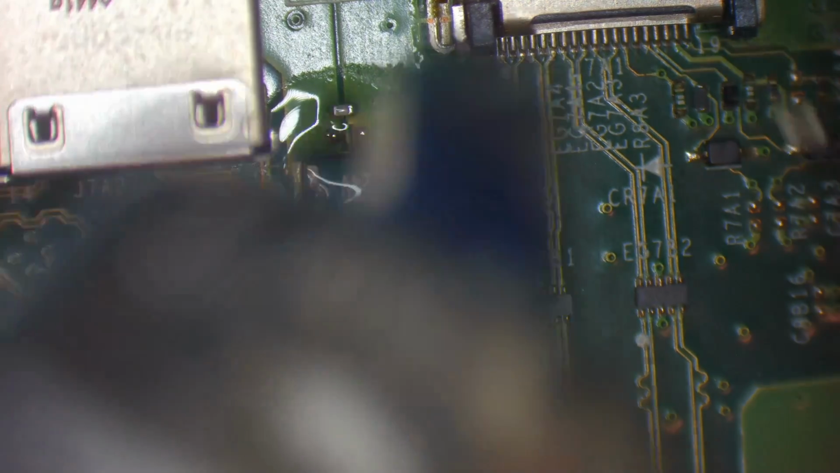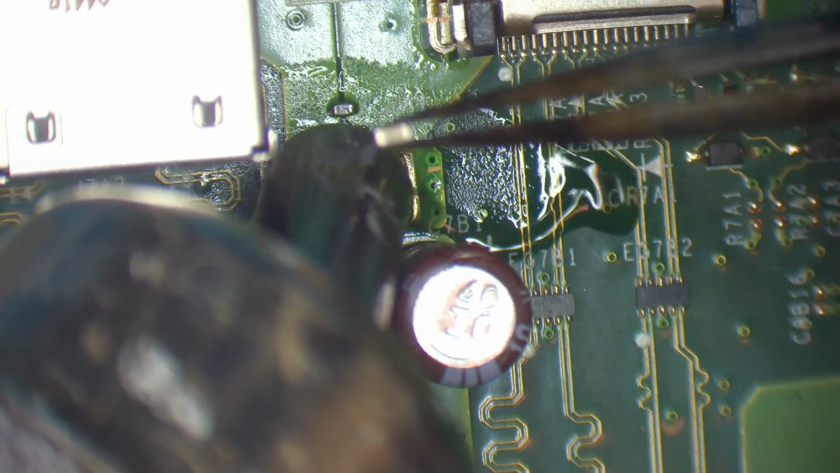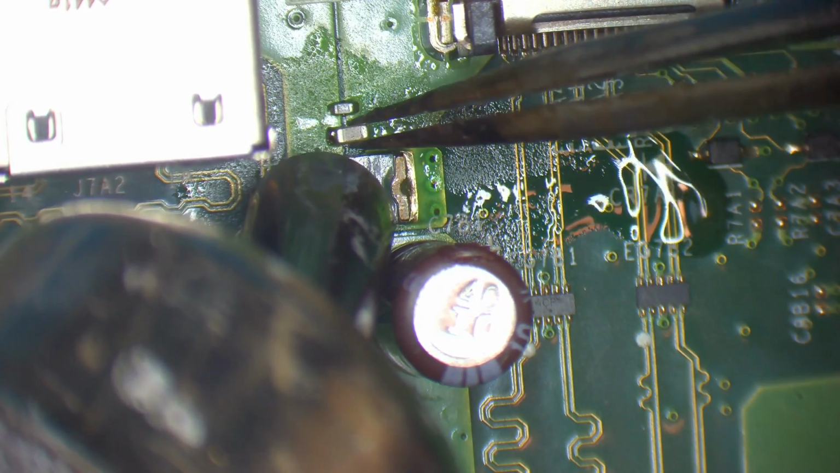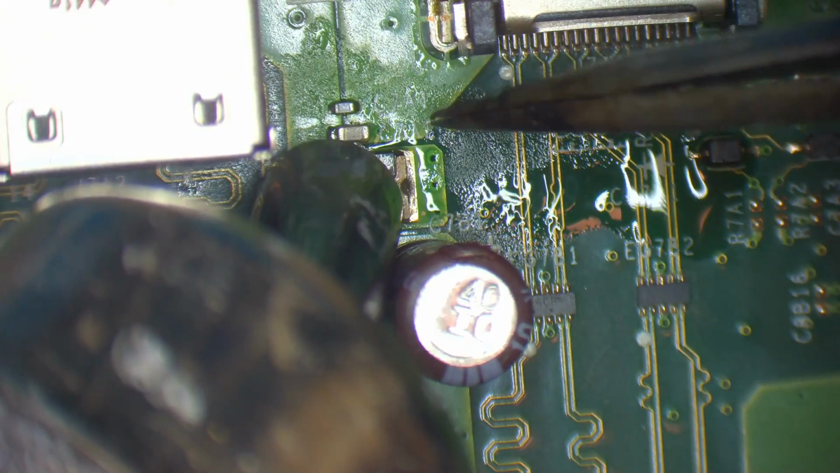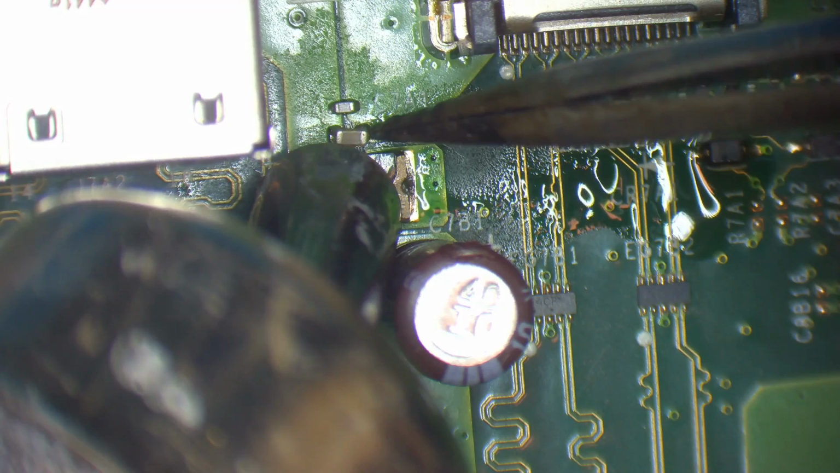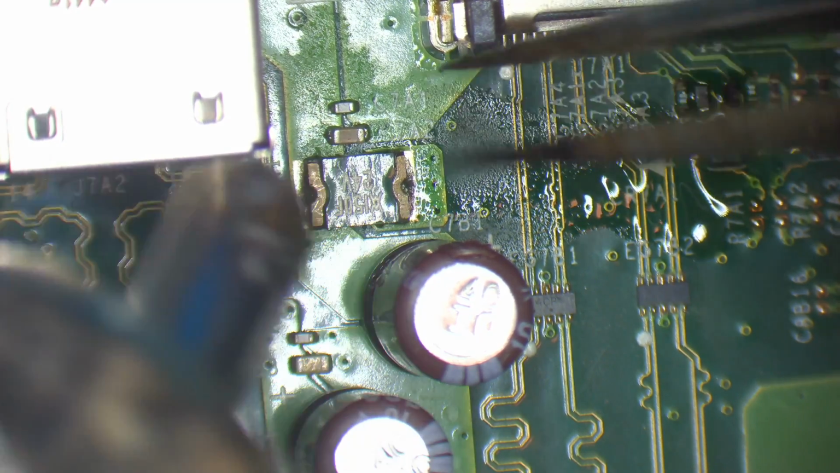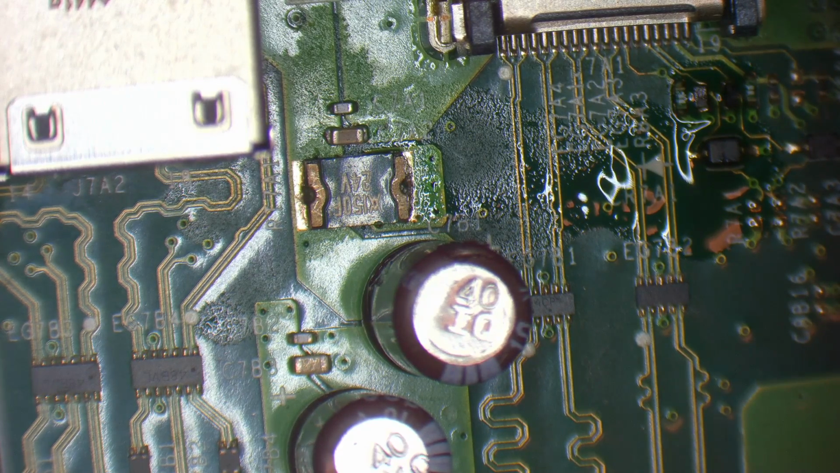So I've got one which I've just pulled from a donor board in the same place. And there we go. So that cap's been replaced with one from a donor.